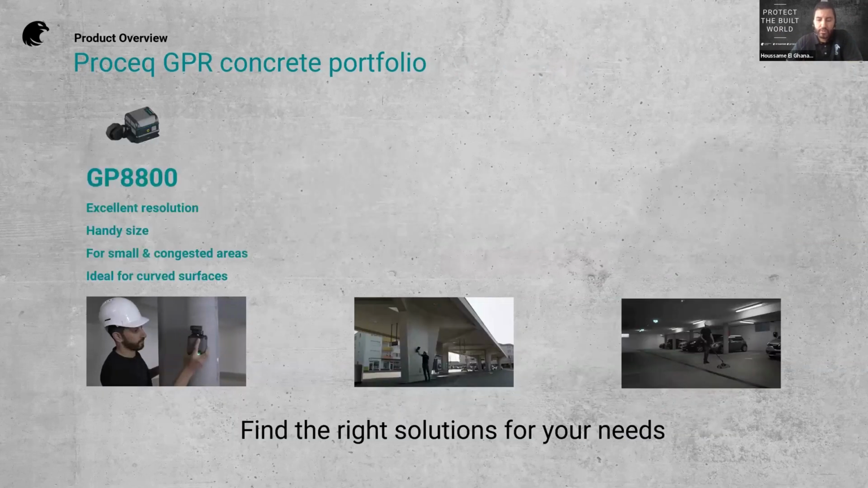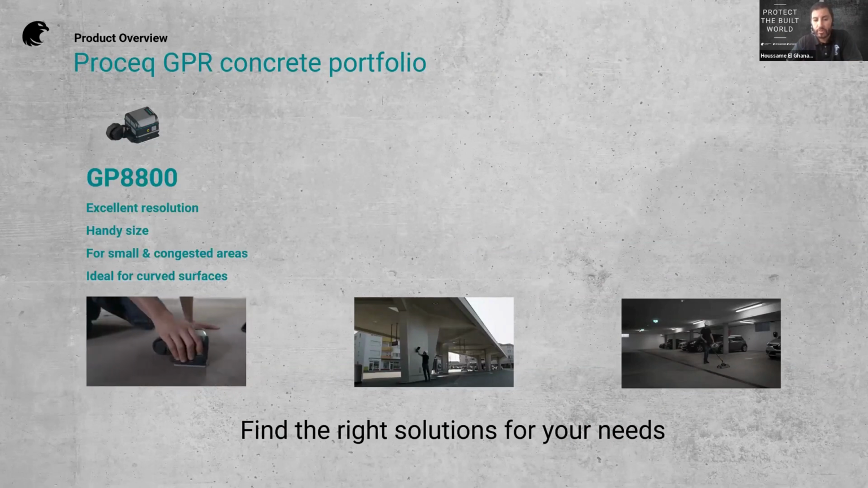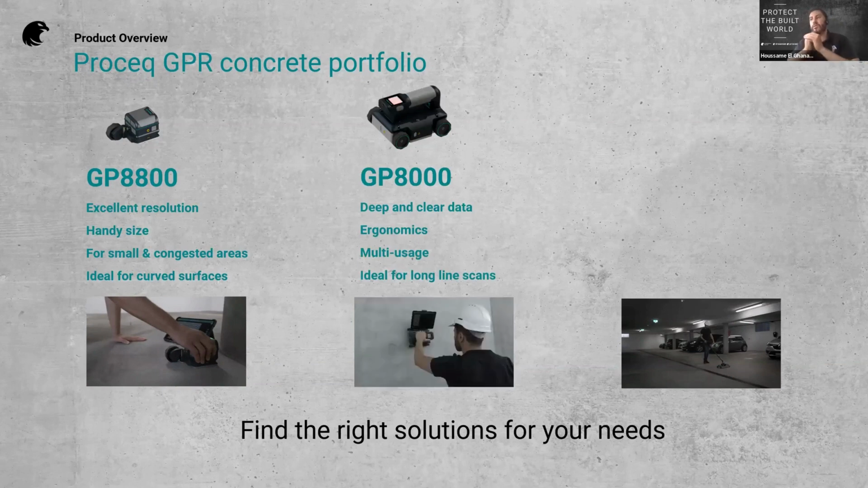Now, to summarize on the GPR, as I said, the first one, the GP 8800, has an excellent resolution and is very adapted for small and congested areas and ideal for curved surfaces. Now, if you work in a tunnel on a long retaining wall, I strongly suggest the GP 8000 because it's really ergonomic. In terms of ergonomics, it's ideal for long line scans. 1 kilometer if you want.